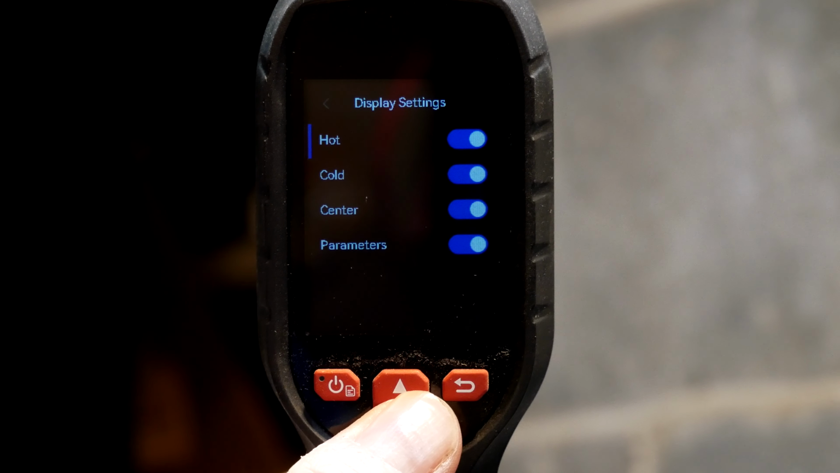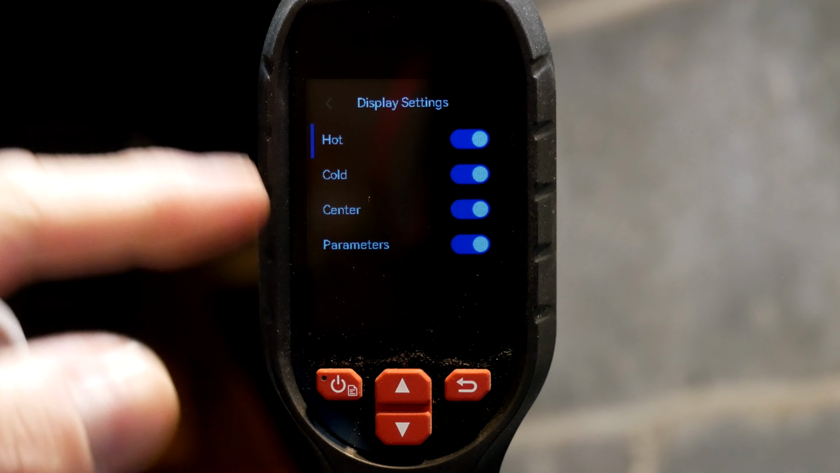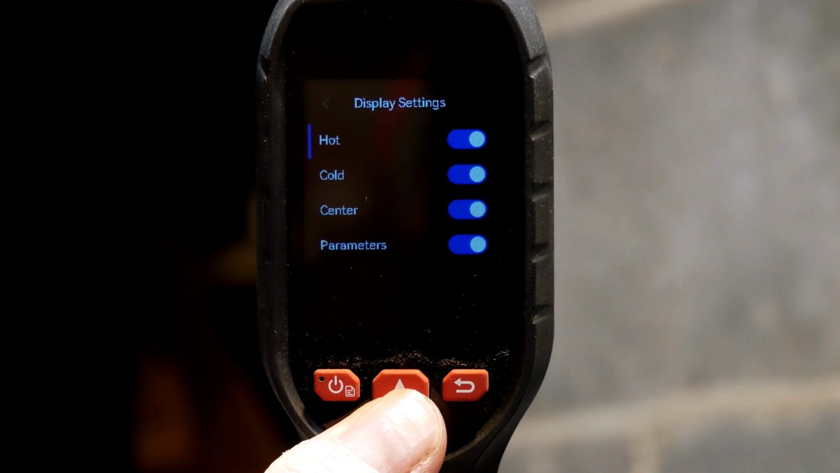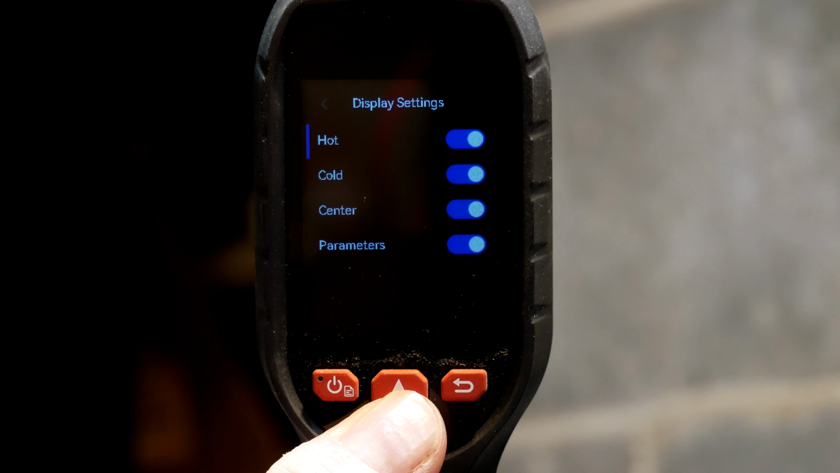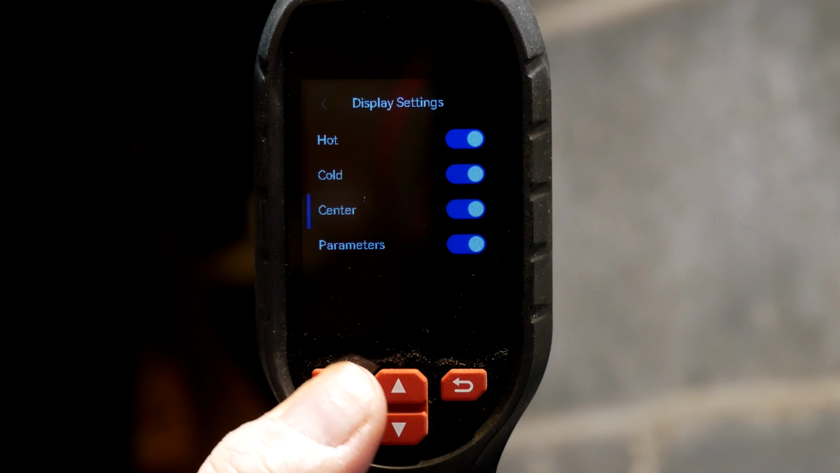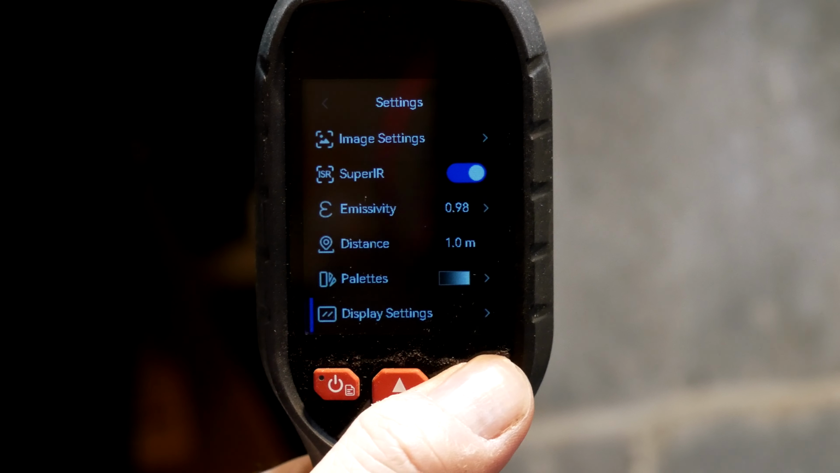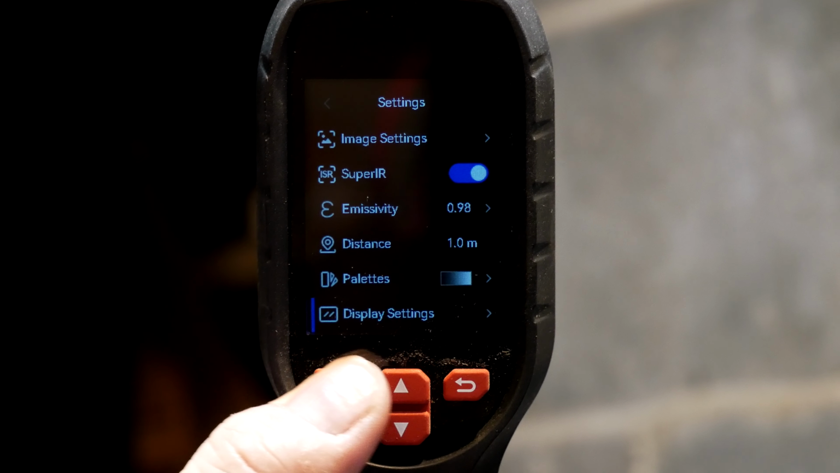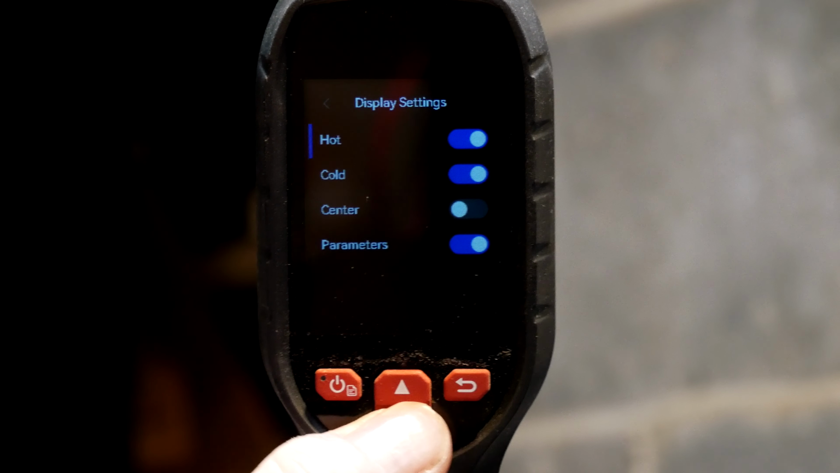Display settings: hot, cold, center. So there's 3 options that we can turn off. So let's turn off the center. So now you no longer see the center, but we're going to turn it back on.